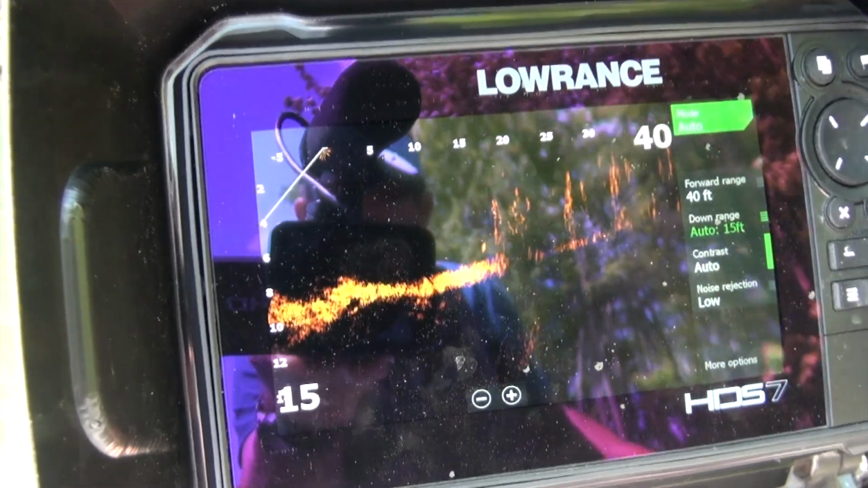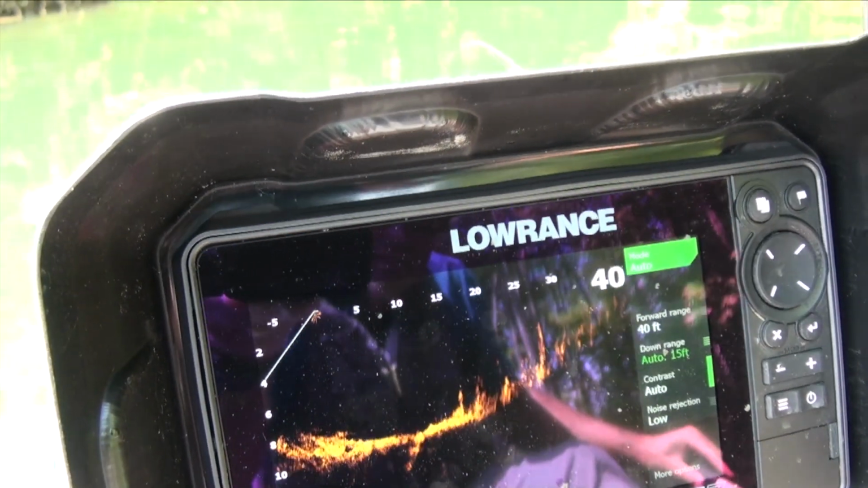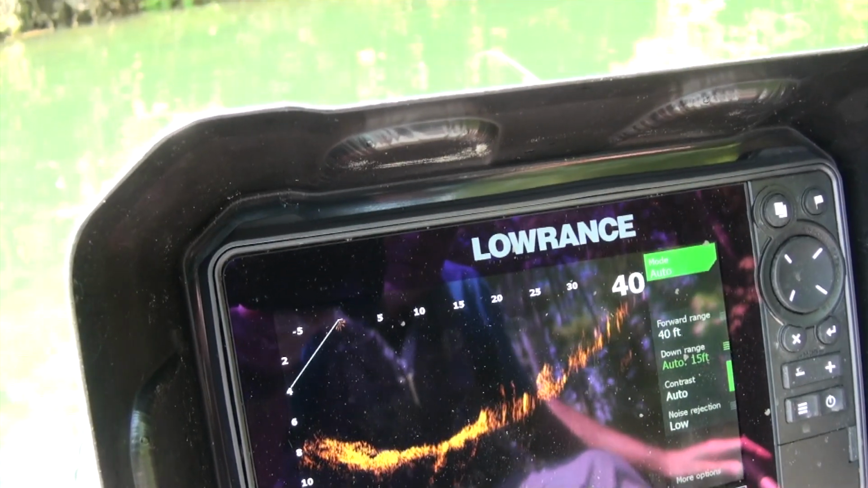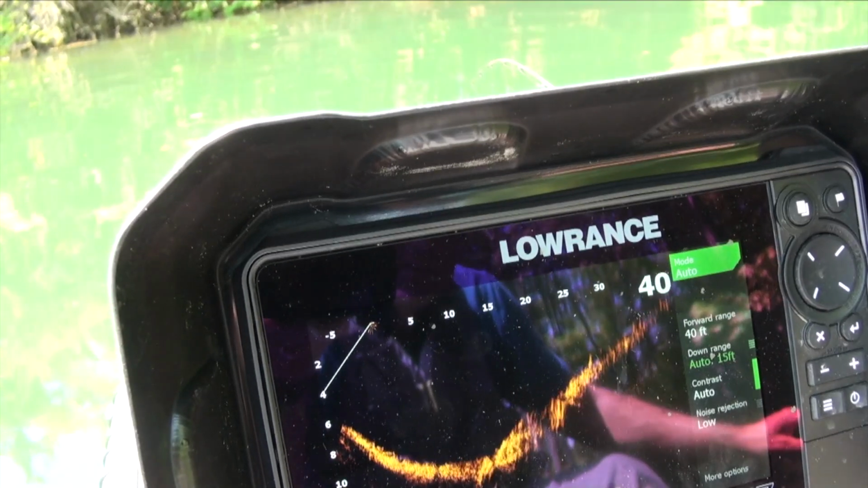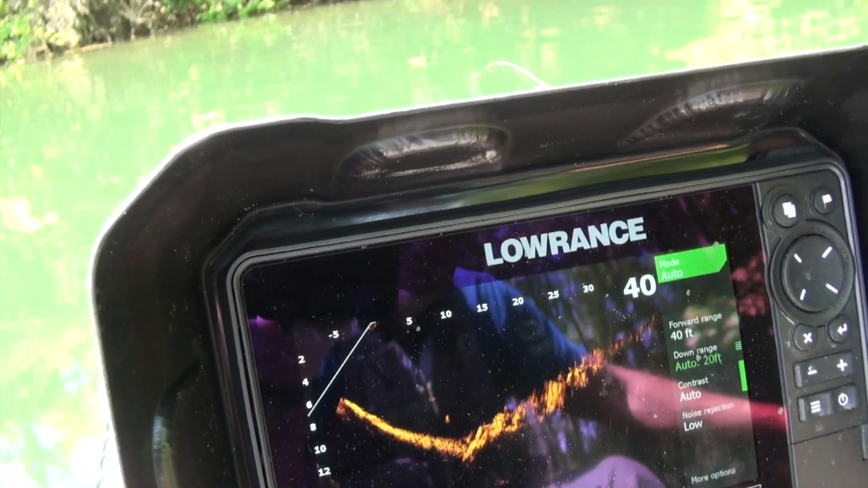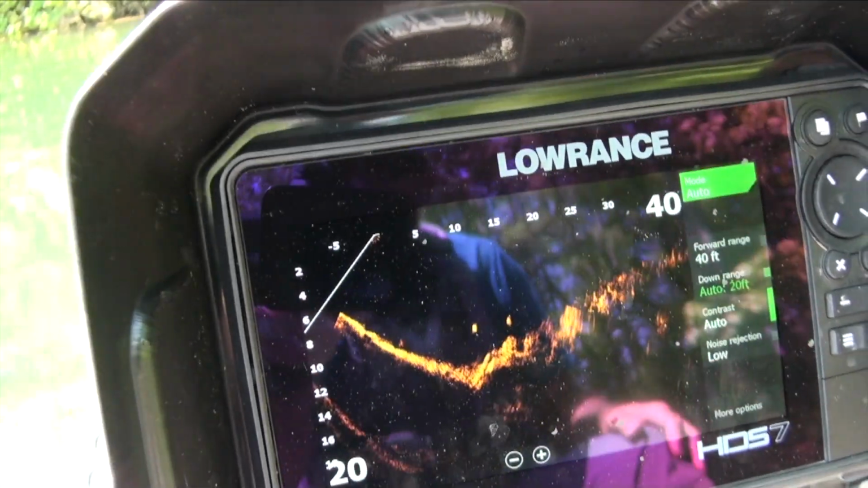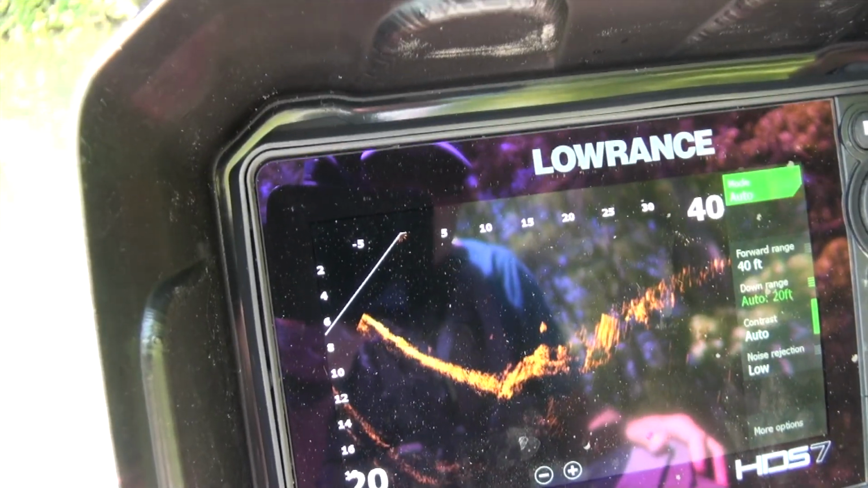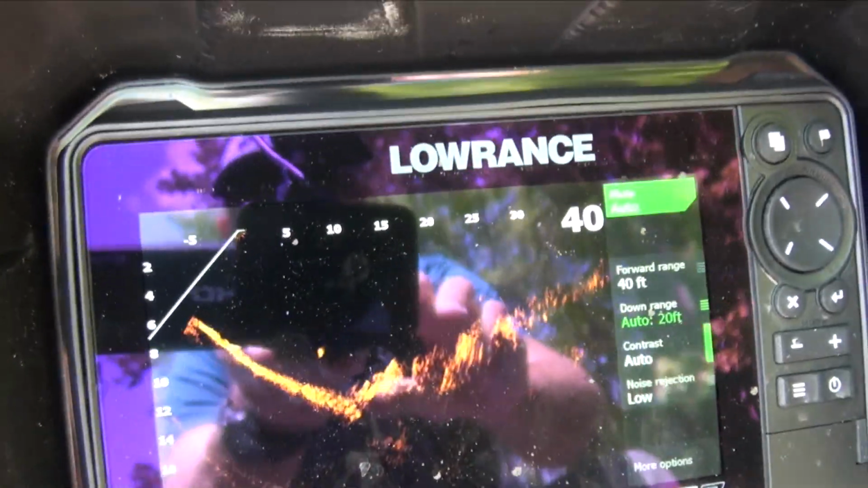There's some grass. Come on, carp. They might have moved shallower than I can see. There's a couple fish in the trench. See them? Yeah, they're moving.